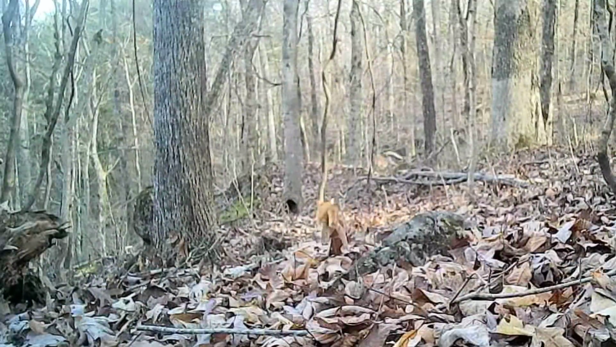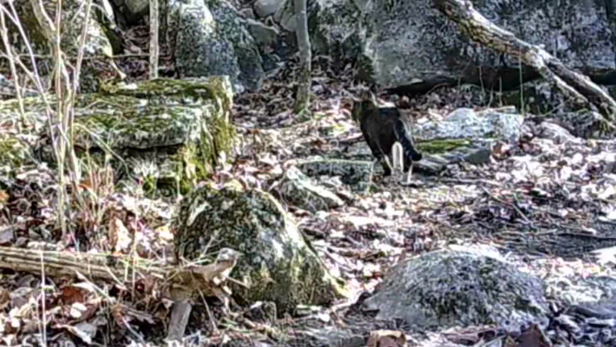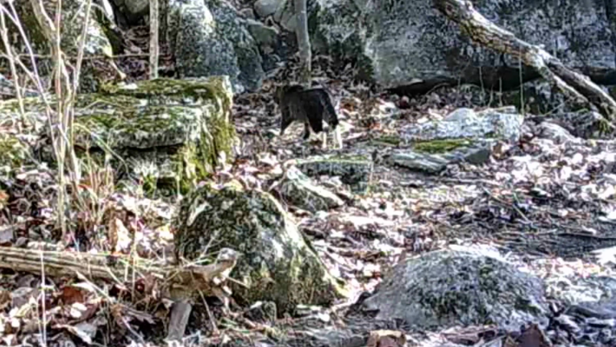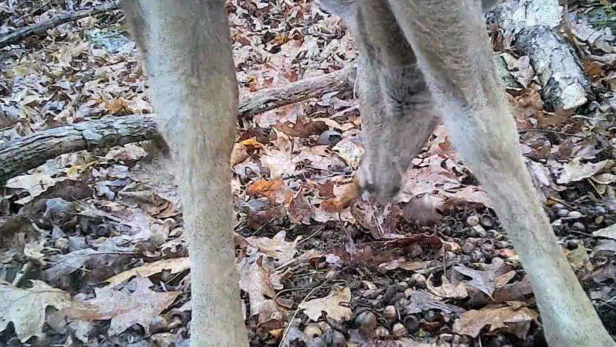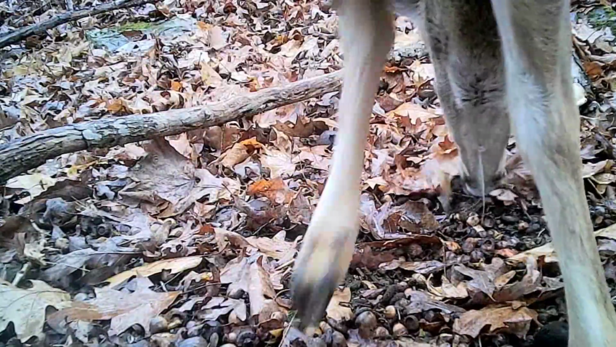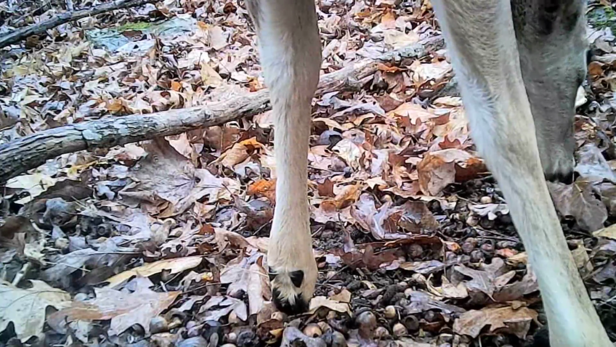Look here. There's old Yeller running through. Out browsing. And there's old Socks. And down at the acorn pile, deer still browsing in them.